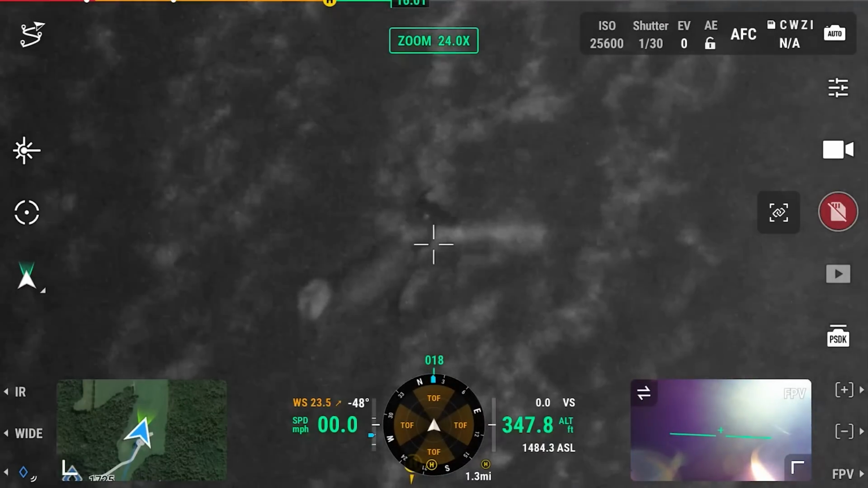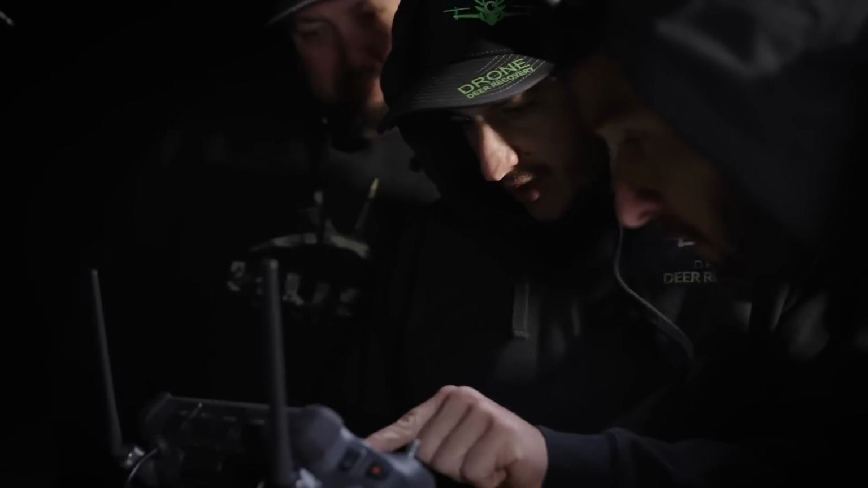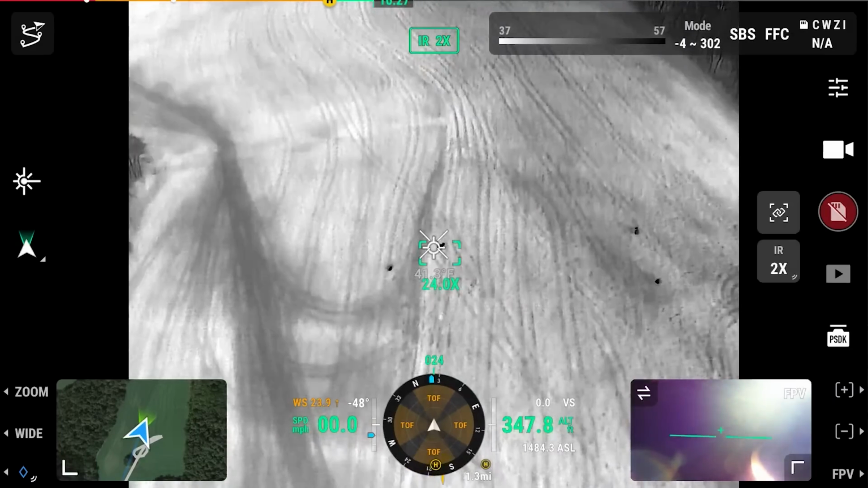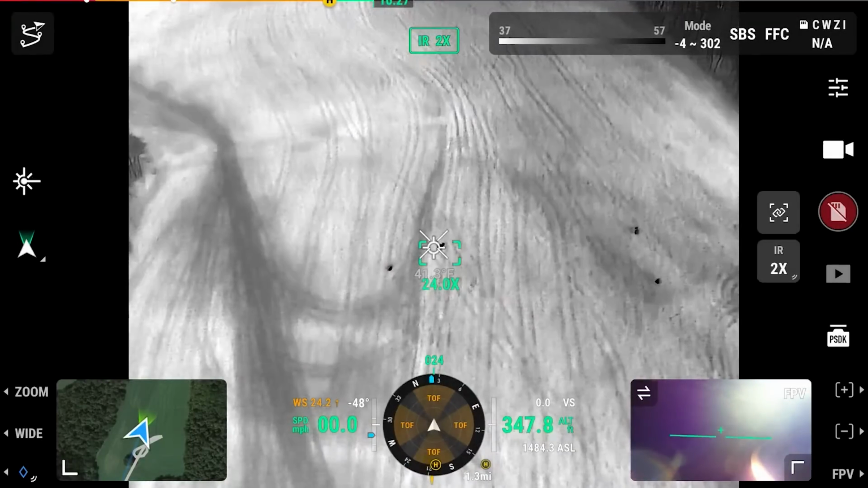Got him, dude. You found him? Yep. Good job. They're all the way over here. Where are we at? Over here. They're right in there. They're in this field right here. We found him. Cool. Yeah, let me see them. Are they on there? All three of them? Let me see. All three? Yeah. Oh, they're out in the field, aren't they?